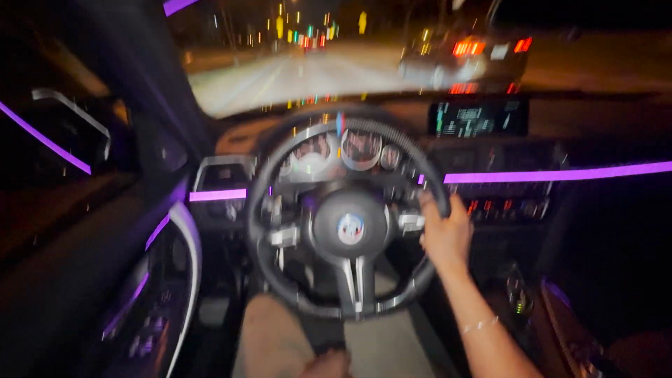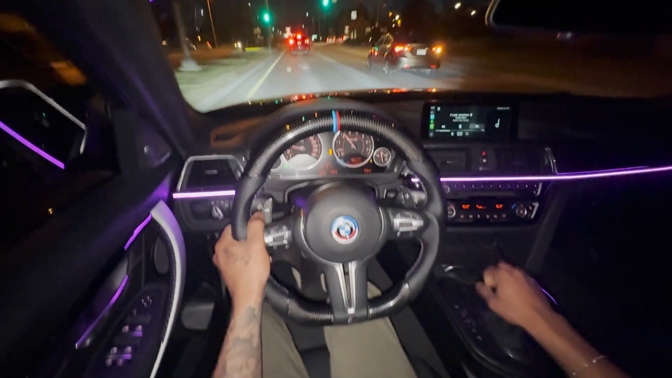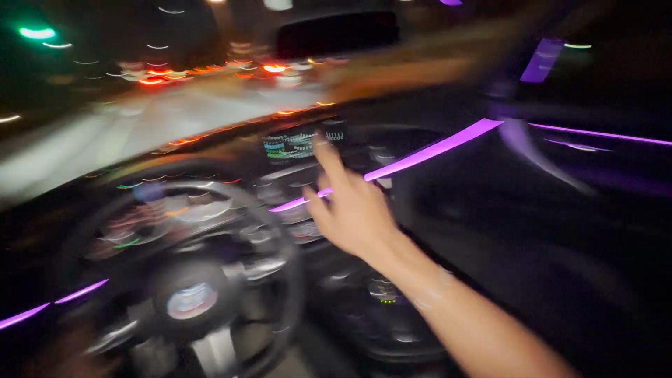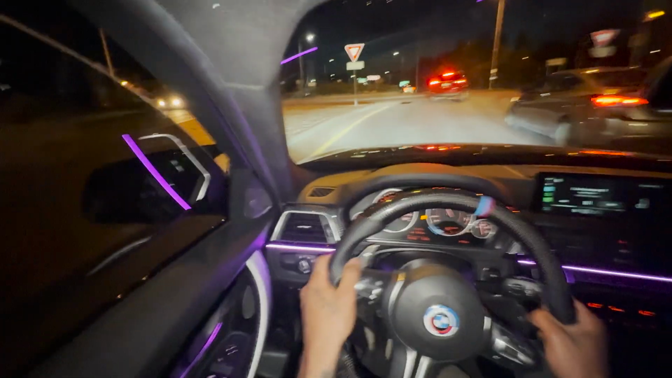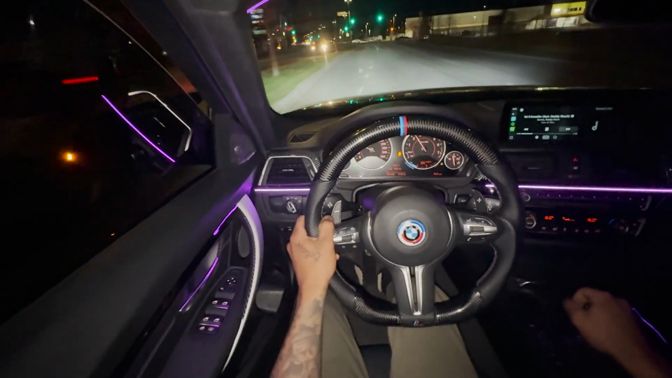Damn, I missed this thing. I'm trying to get in that lane, but it ain't worth it. I think that's the last one either way, so it's cool.